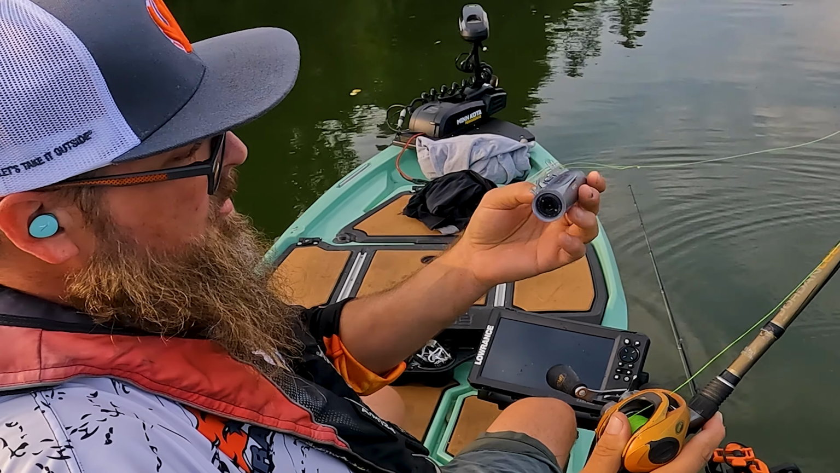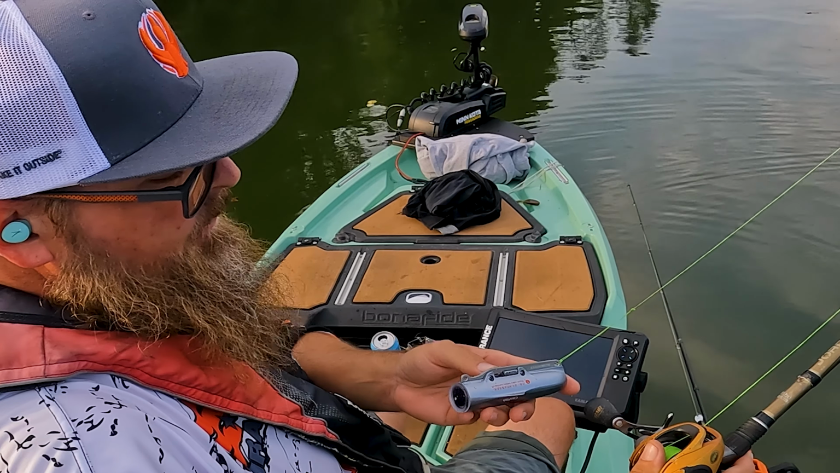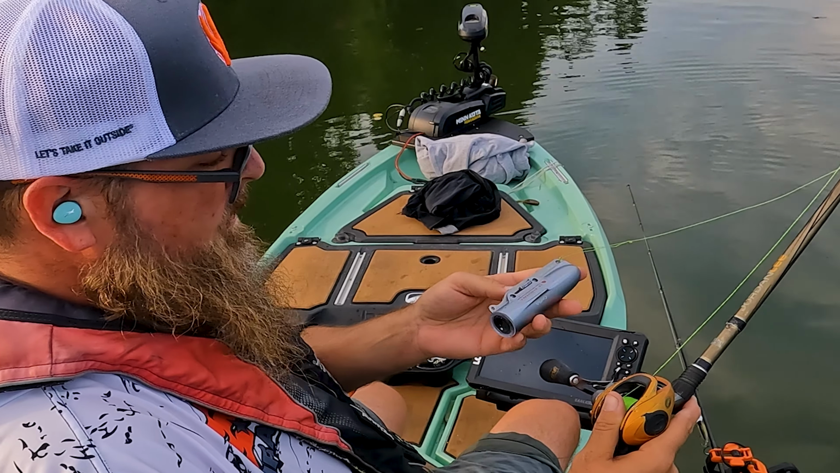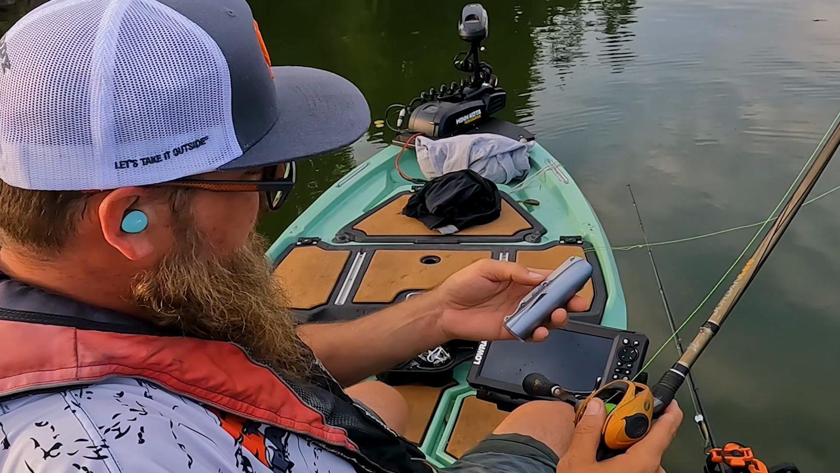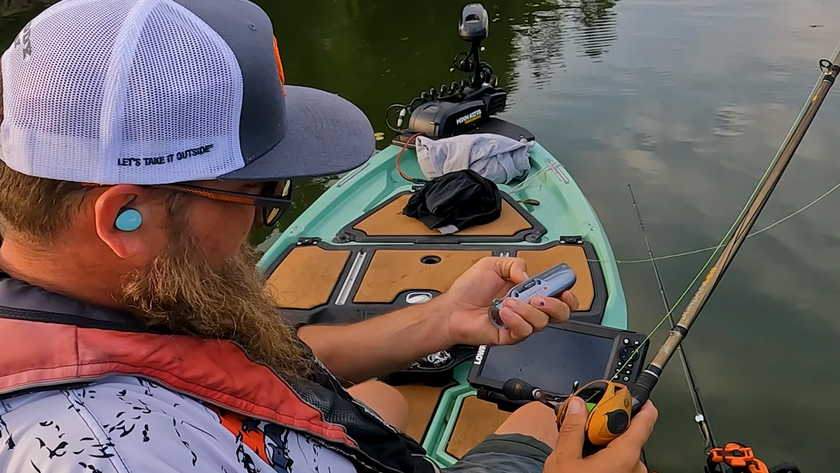This is a CanFish underwater camera. I'm not gonna fish it the way they recommend. It's really heavy. I'm just gonna kind of throw it out there and reel it in and see what we can see a little bit. So I'm gonna put it on the deck, and actually I'll go ahead and cast it out a few times. Why not? Let's turn it on.